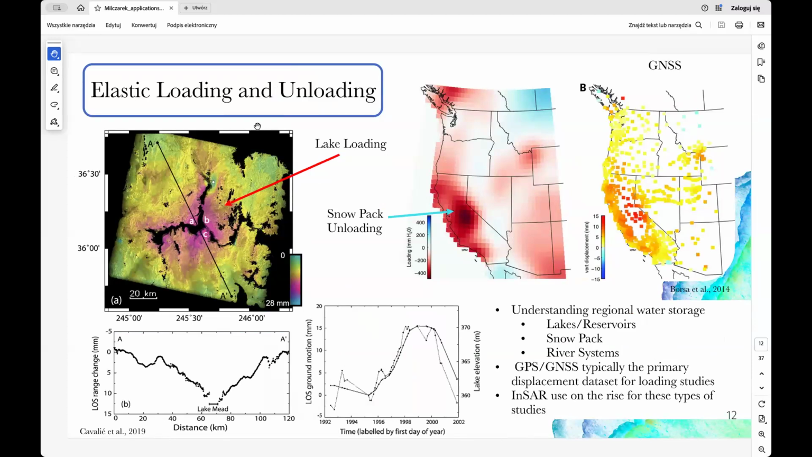When that load is removed, the crust rebounds and uplifts, which is obvious. This is becoming a popular technique for estimating terrestrial water storage anomalies, particularly with GNSS measurements. However, it can be done with InSAR, as this example of Lake Mead shows.